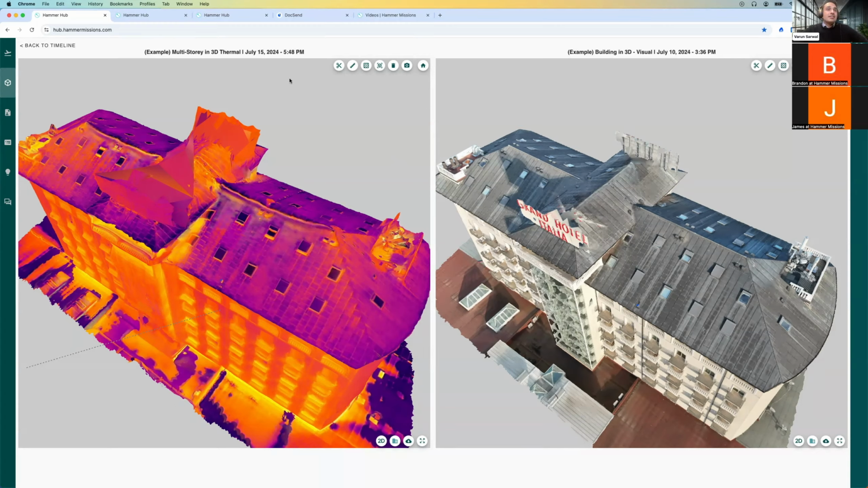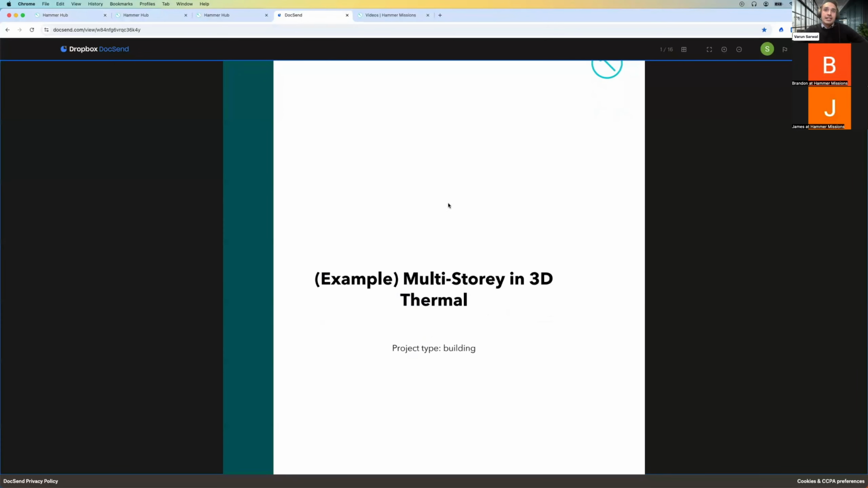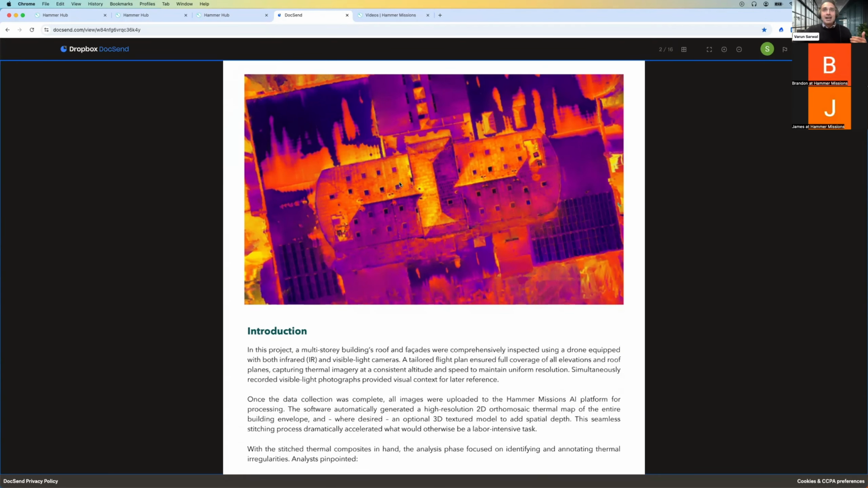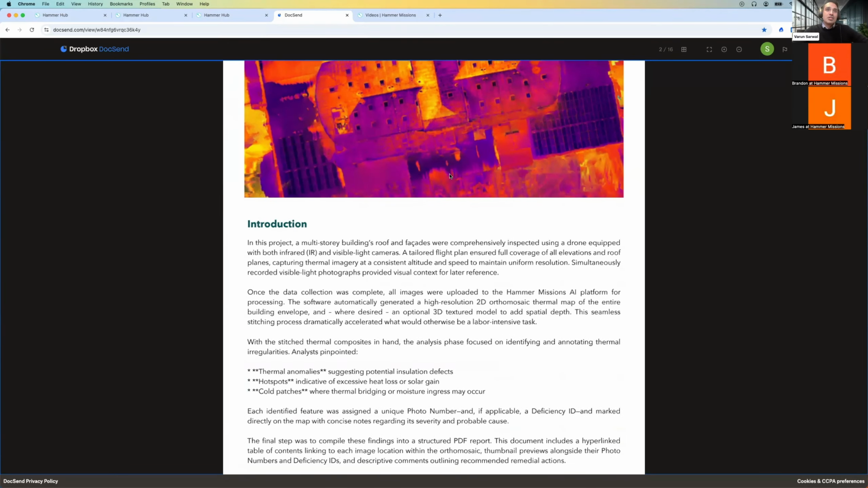Once you've done all of that, you can also then export the data into a PDF report. So what I've got over here is essentially a PDF report that has been generated. It's all automatically generated from the software. So when you're doing the inspection, you're automatically building the report in the background. You can add a cover image showing the ortho mosaic that has been captured.